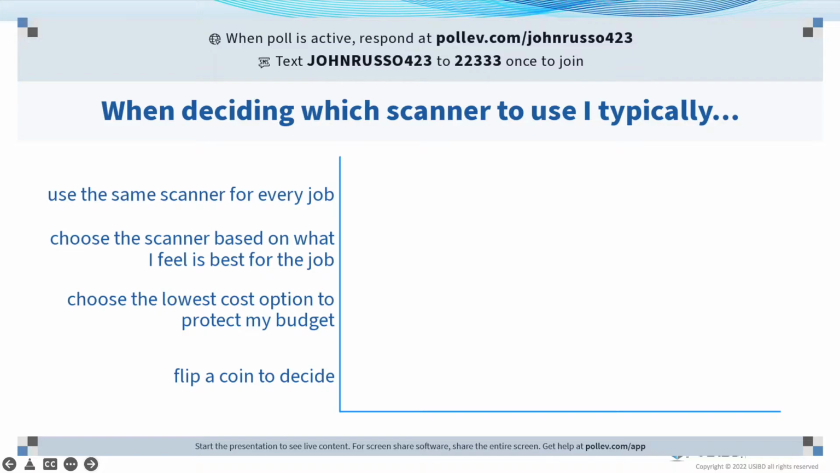When you decide which scanner to use, what do you typically do? Do you use the same scanner for every job? Do you choose a scanner based on what you feel is best for the job? Do you choose the lowest cost option? Or do you flip a coin or something else? Somewhere between B and C, I think. That sounds like a consensus. No one's flipping a coin. That's good news. Okay, B and C.